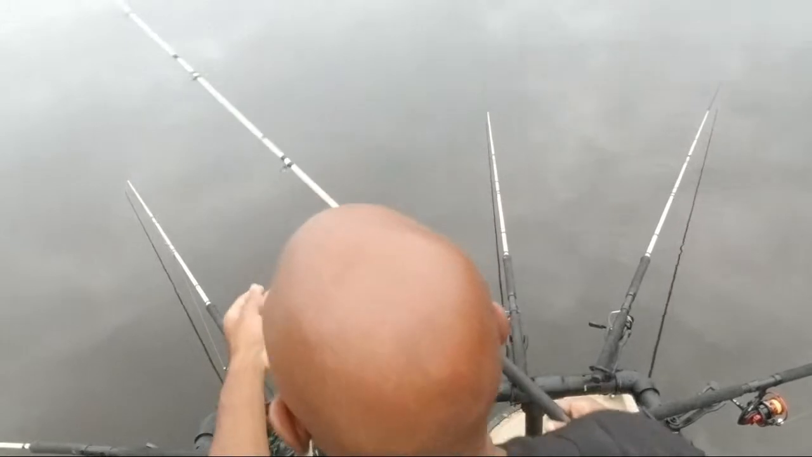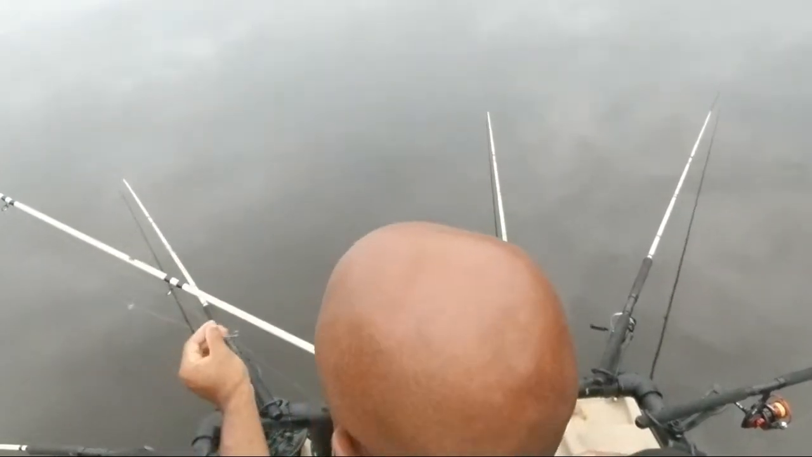All right, so our main thing we're going to do today, guys, we're going to see if we can spot some crappie. But you know what? Since we're here, since we done came this far, let's go ahead and put some minnows in the water. What do you think about that? And then we'll mark the fish. We'll mark some fish.